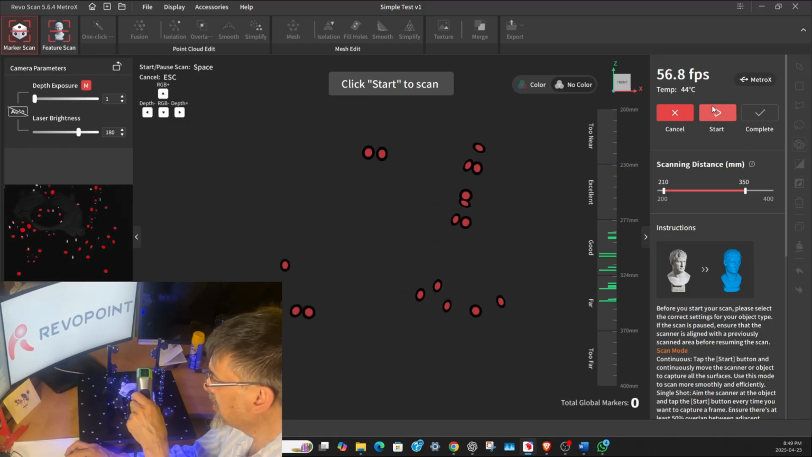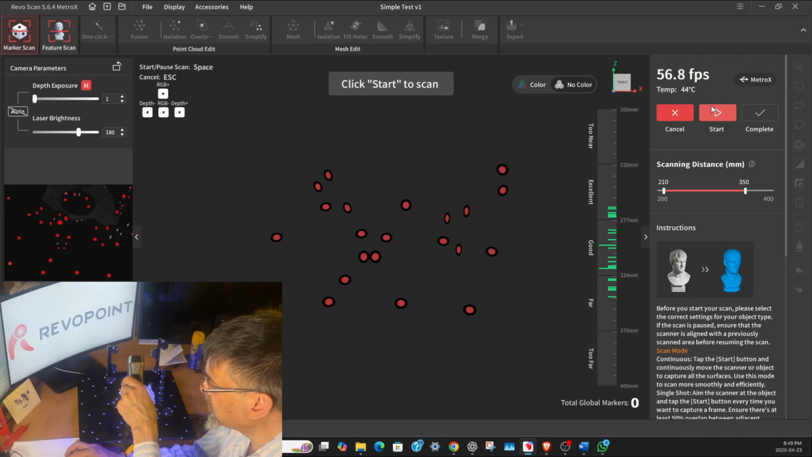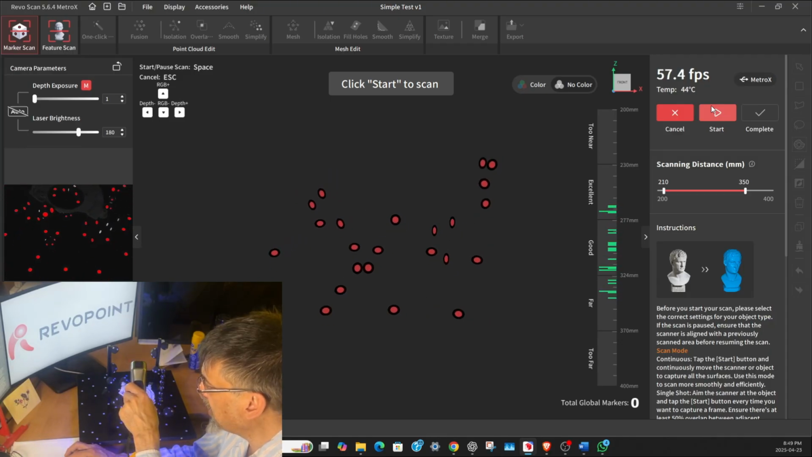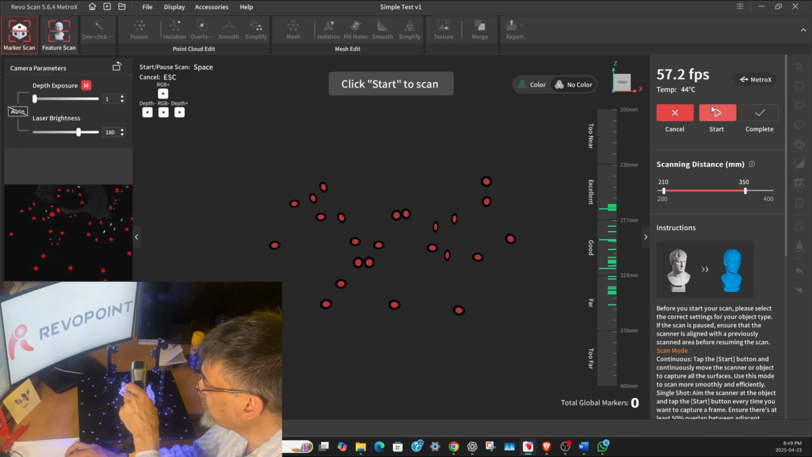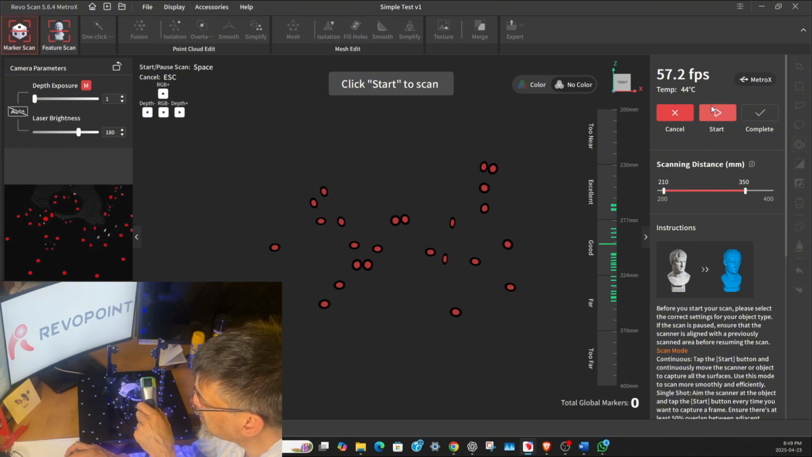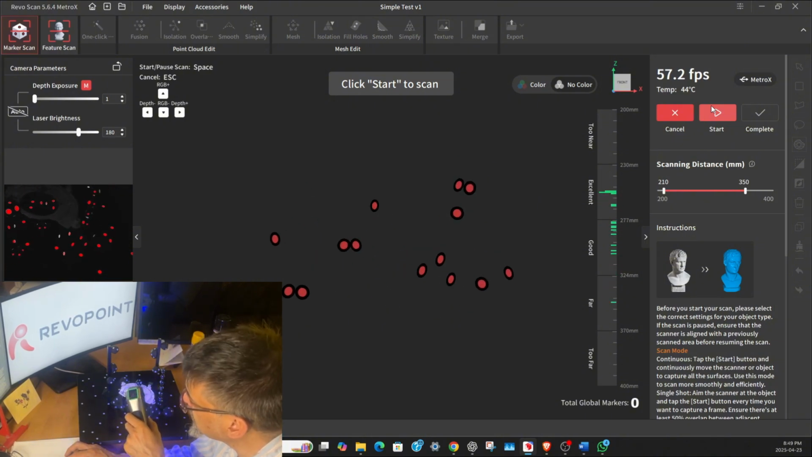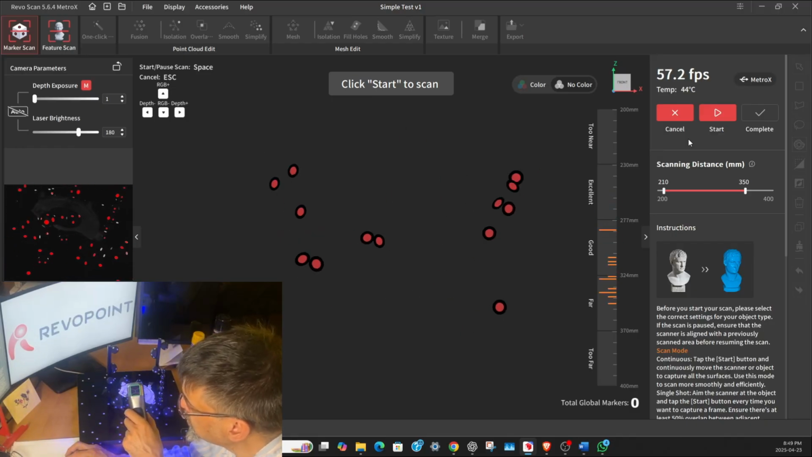Now I must say, you must hold the scanner really still for the first few seconds. You want to get at least 10 or more markers scanned before moving the scanner. If you move the scanner too soon or too quickly, and you only have 1 or 2 dots, you will never be able to continue the scan. So that's common with other scanners too.